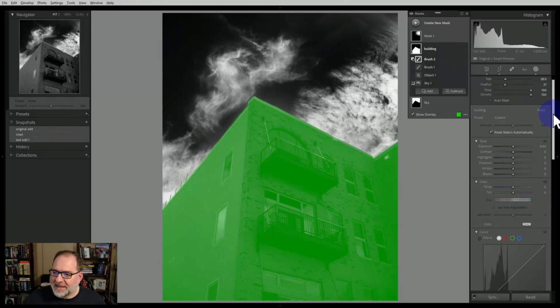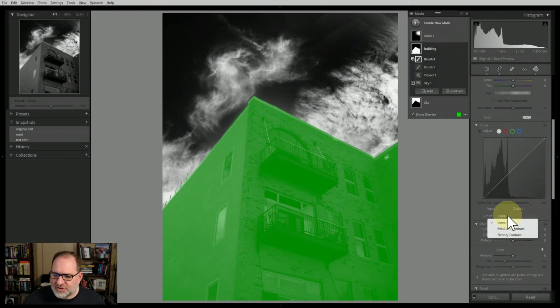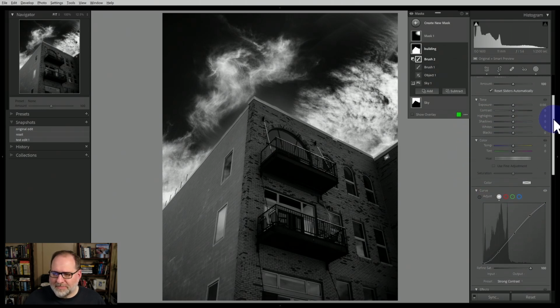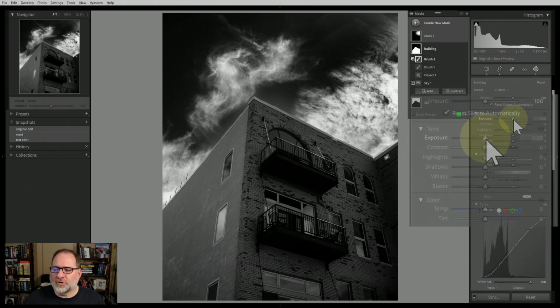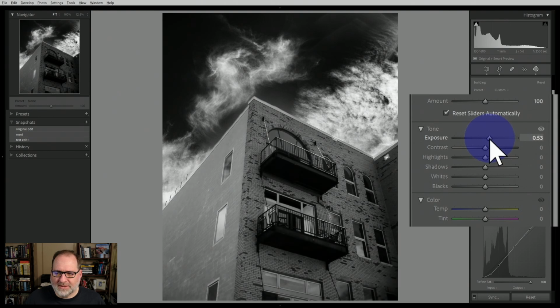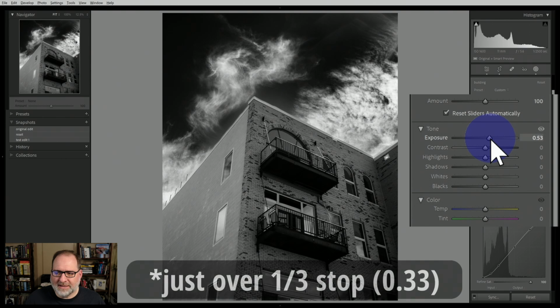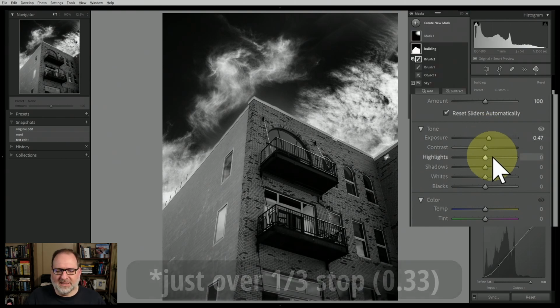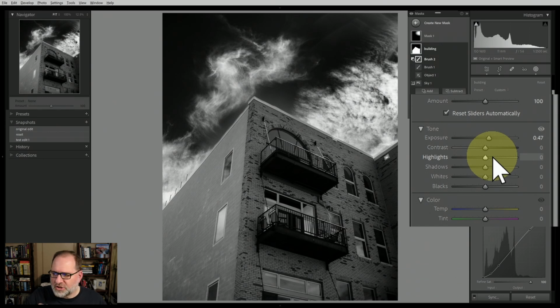Go down to my curve and apply a strong contrast so that I can start to get some punch into this building. But it's a little dark right now, so let's go back up to exposure. We'll drag up the exposure a little bit, maybe a little more than a stop, but not too much. So this will give a little bit of life to the building, so it's not too dark.